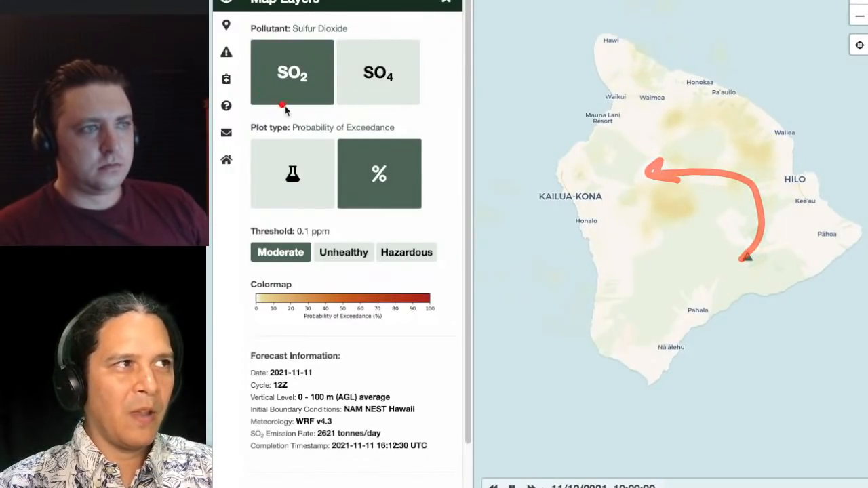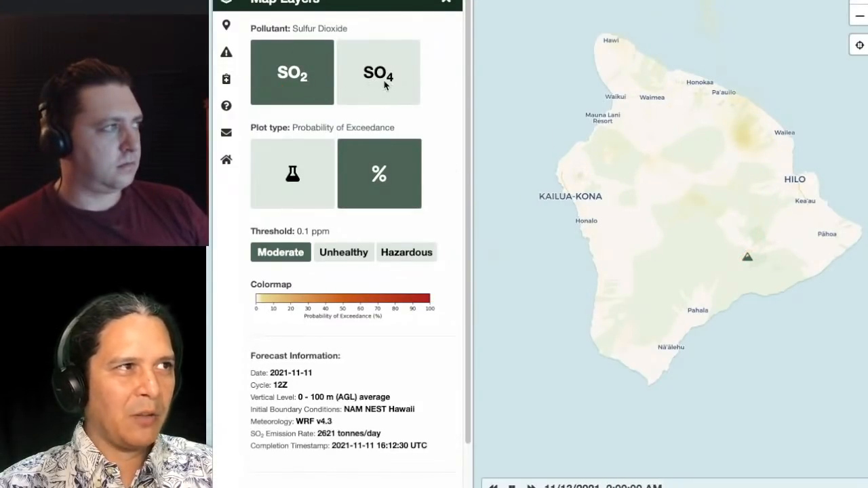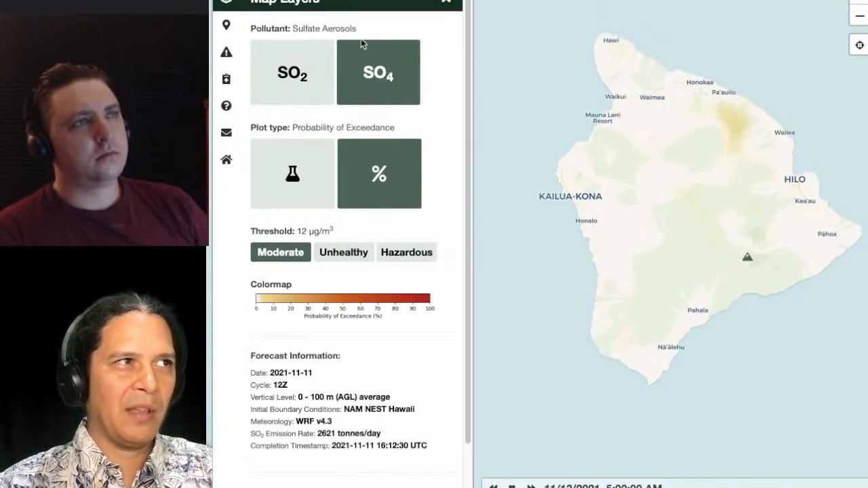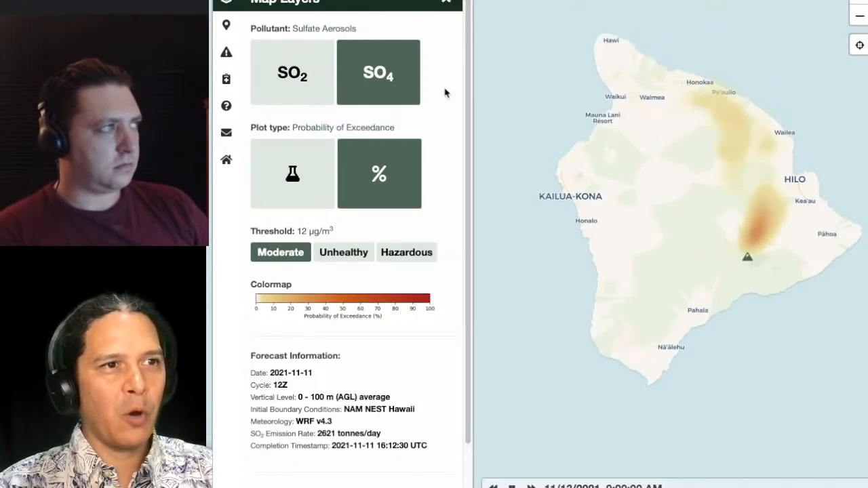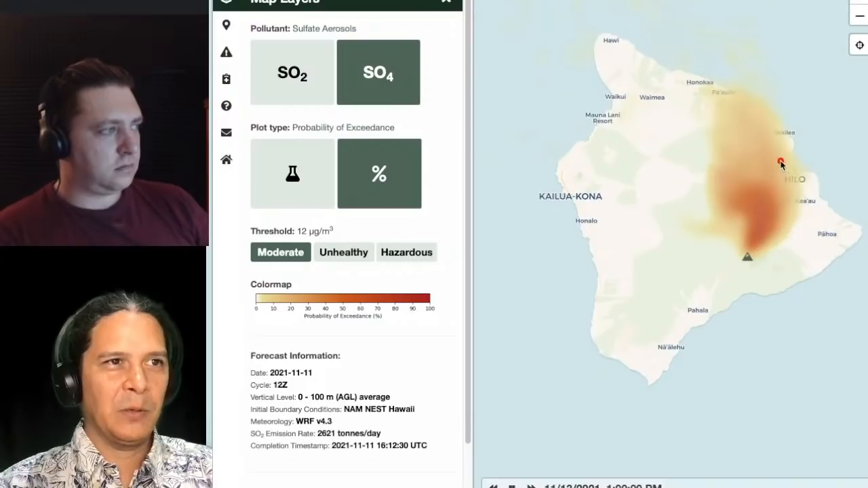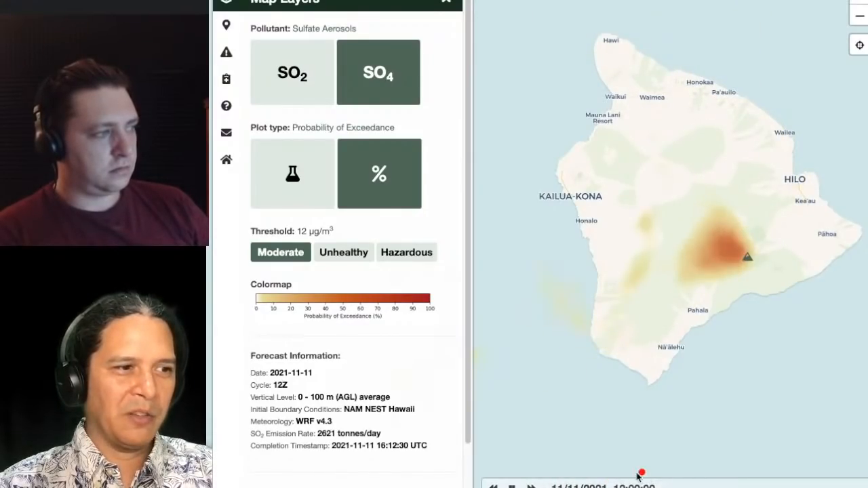That's the SO2. SO2 is more of the native gas that comes out, and of course, as it goes through the air and reacts with the atmosphere, you can also have more of that particulate VOG, the haziness in the air, from the SO4. And you can see there's a SO4 forecast as well. You can see Hilo is forecast to be getting it. See, this here is the 11th.